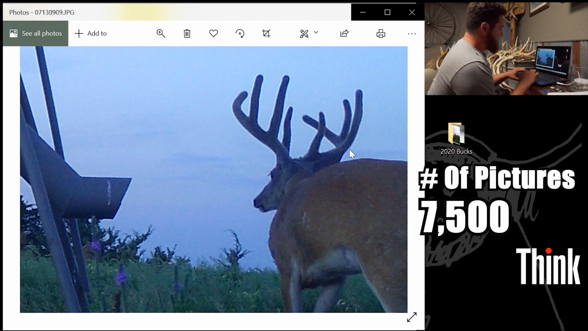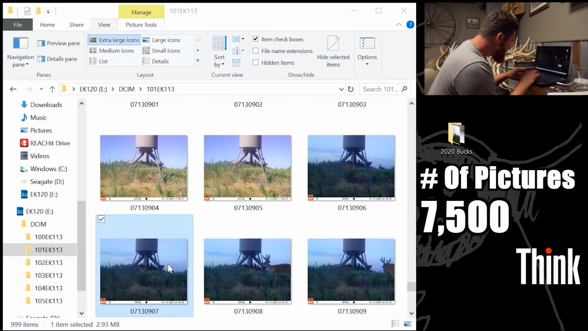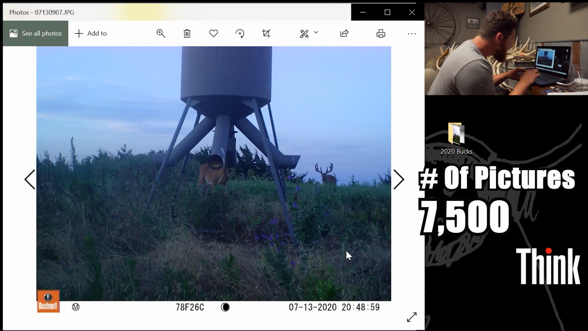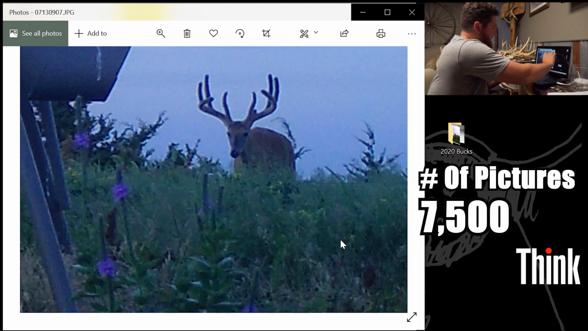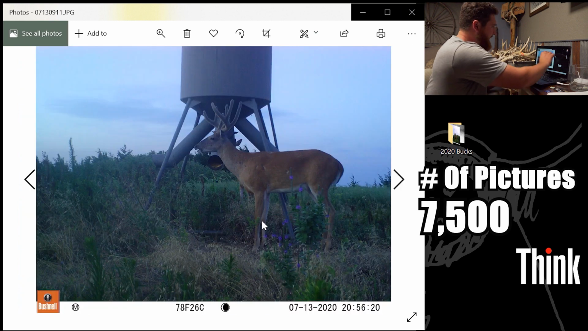That's a big 8, and that's a beautiful, beautiful buck. Is this him or is this another deer? Yeah, look at him coming in. I mean, he's giving me a hard time. It's a hard deer for people to pass up right now, but he just doesn't look like a 5-year-old at all.